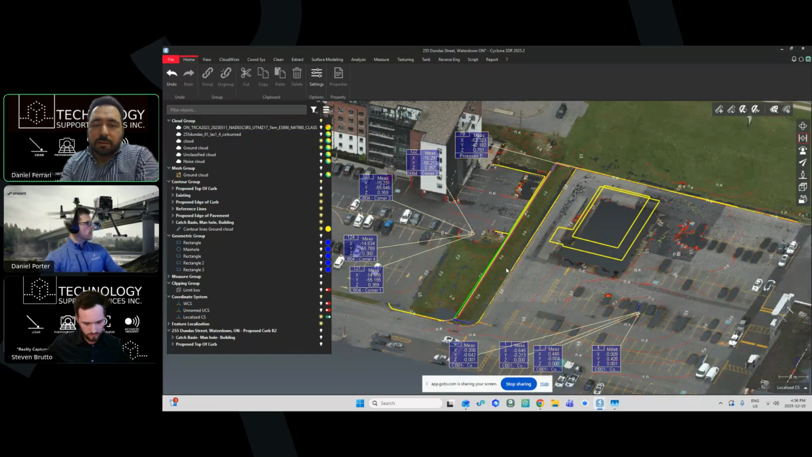And just to add to that for a minute, what we're really talking about here is a full integration from assessment to design to construction.